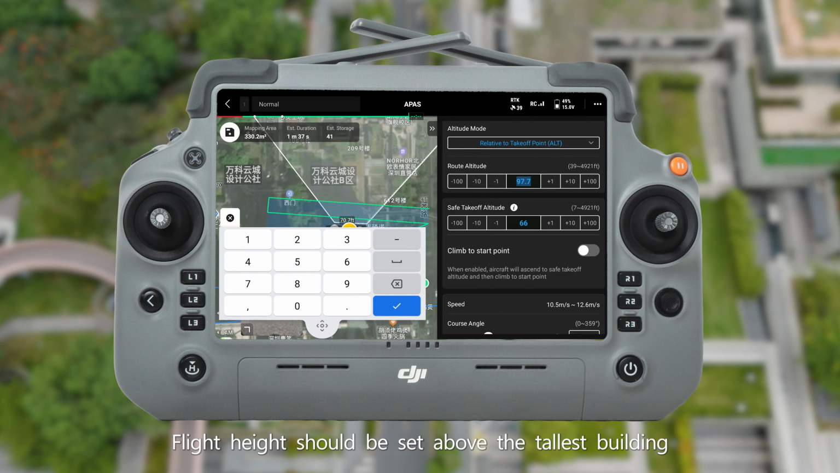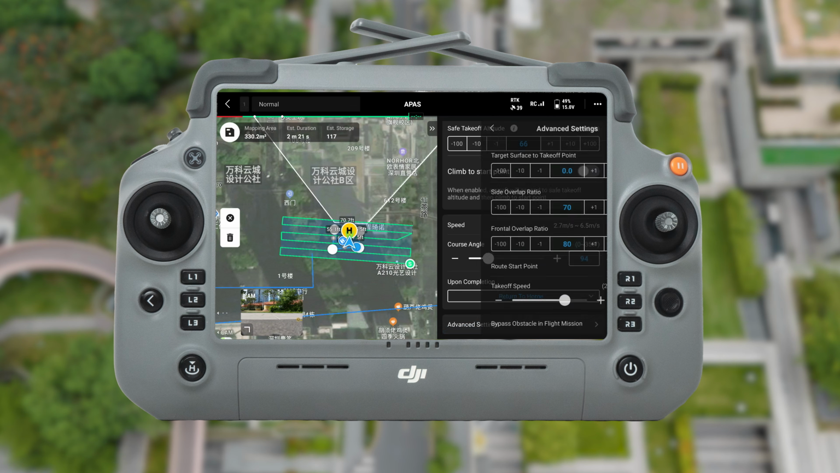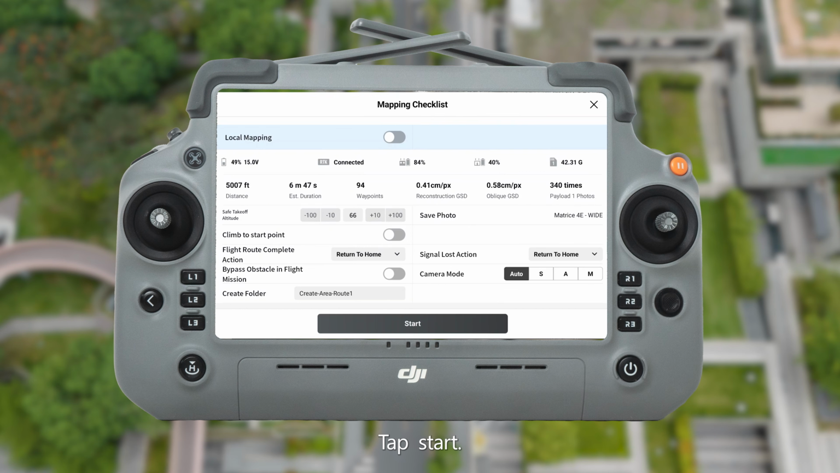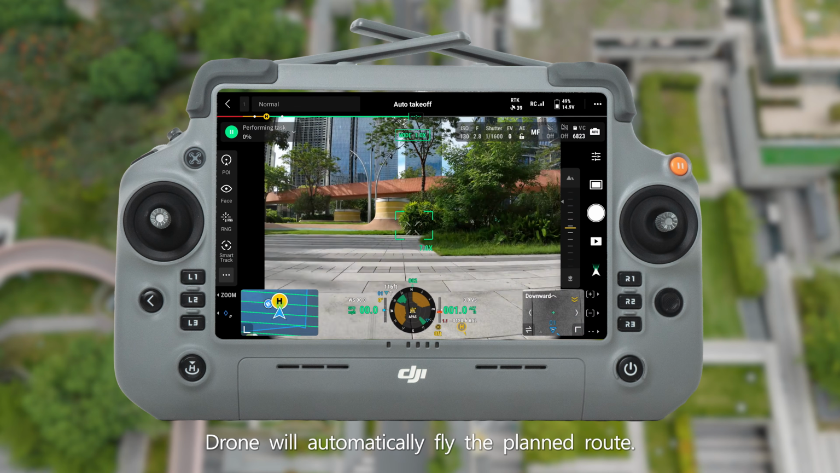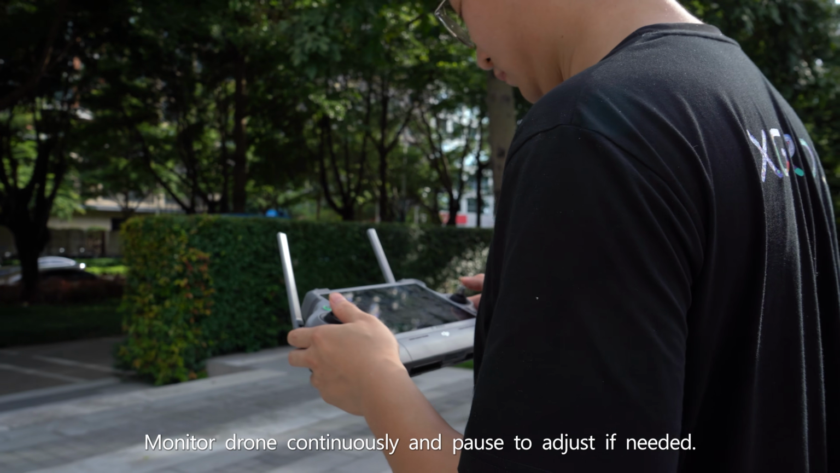Flight height should be set above the tallest building in the survey area to ensure flight safety. In advanced settings, set both side overlap and forward overlap to 85%. Tap Start. The drone will automatically fly the planned route. Monitor the drone continuously and pause to adjust if needed.